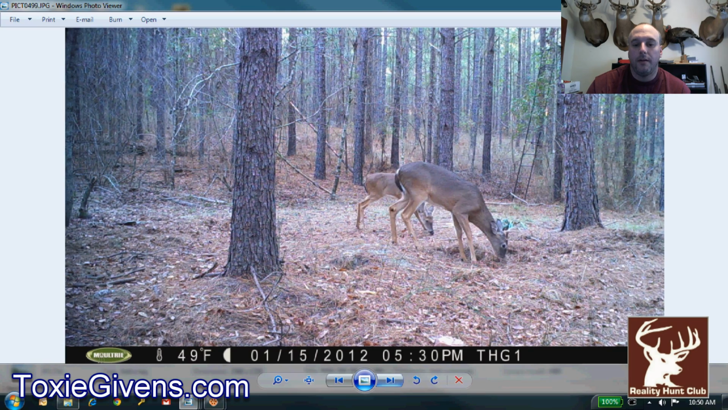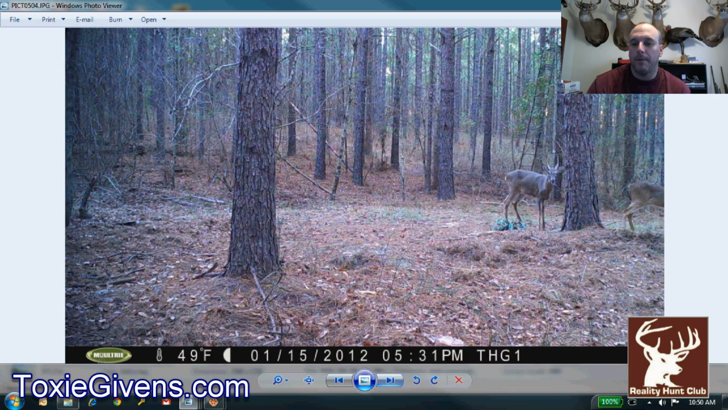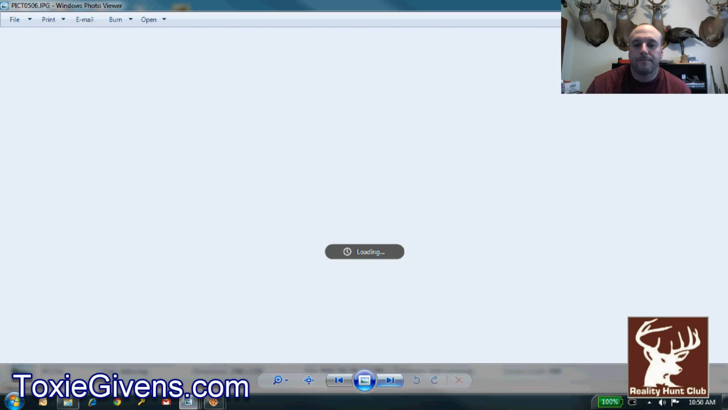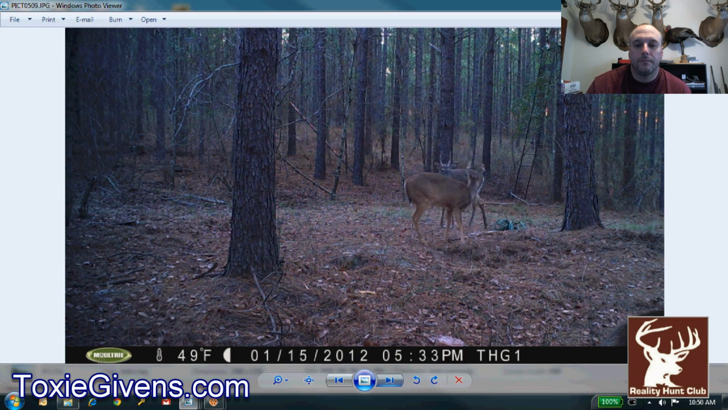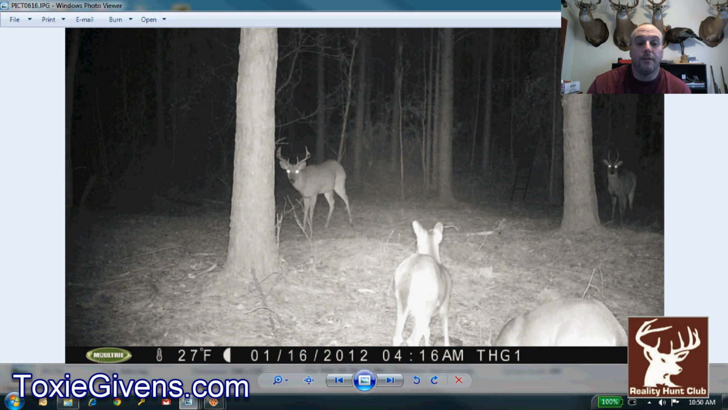Some of those bucks in there eating corn. This guy back here could be a weapon. Look how long his tines are. Nice 3.5-year-old. I got some better pictures of him.